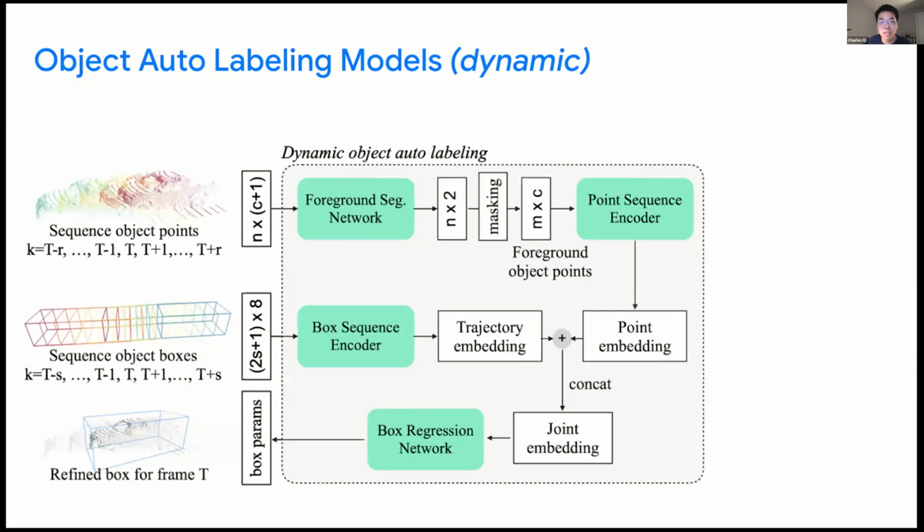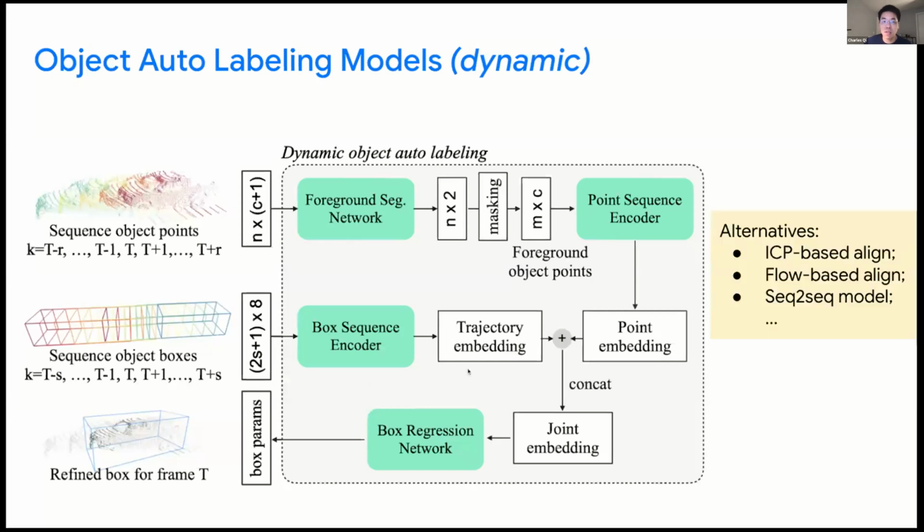Note that there are many other alternative designs, such as aligning the point clouds before refining them. Because we have a sequence, we may use an ICP-based method, trying to align the points to the center frame, so we'll get a denser point cloud, and then refine it.